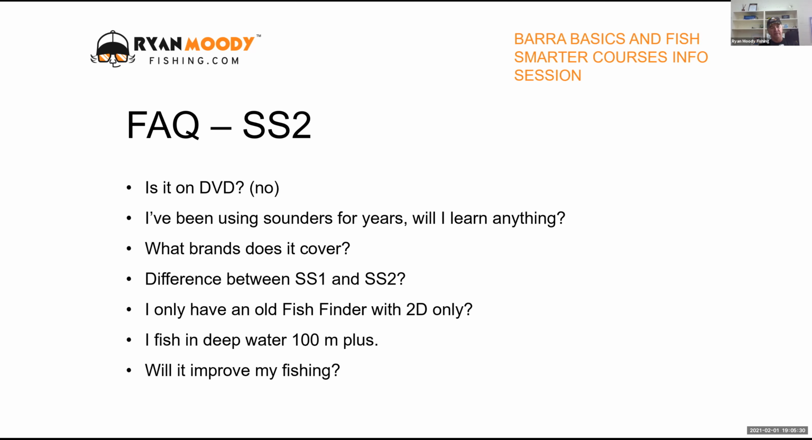The only thing different is some of the functions are called different things between different brands, like gain is called sensitivity and brightness as well. So there are just a few little things you have to understand that change between the brands.